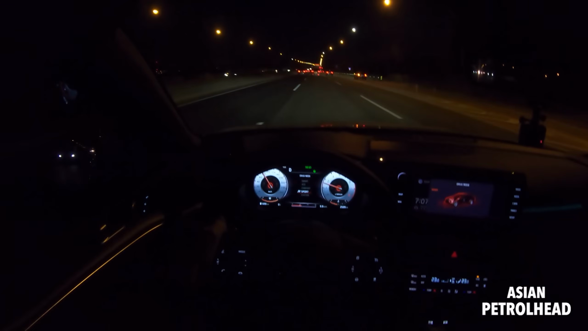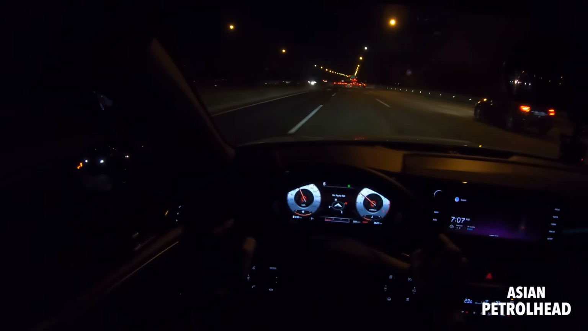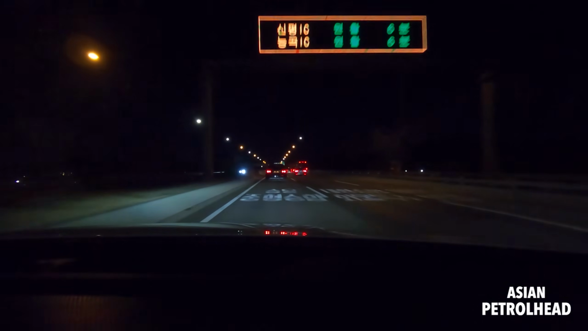Okay, let's switch it to sports mode. The gauge cluster certainly changes. It's not like a V6 or V8 or anything like that, but it still pulls very nicely.